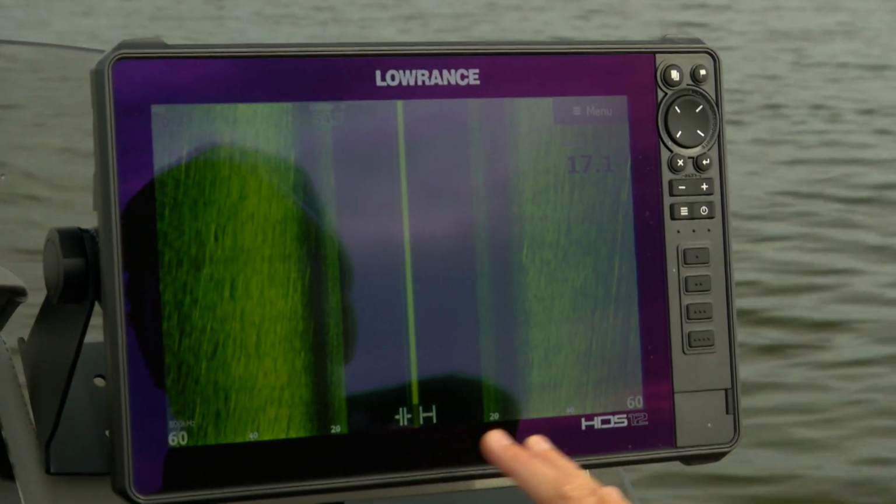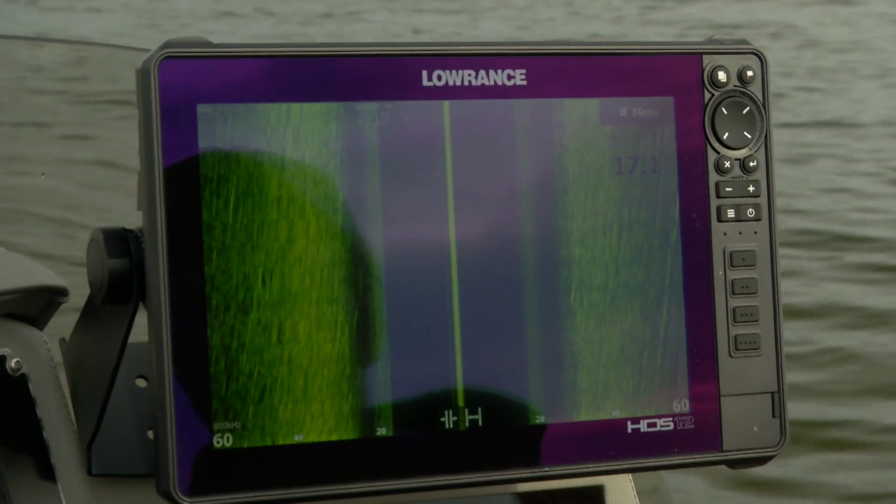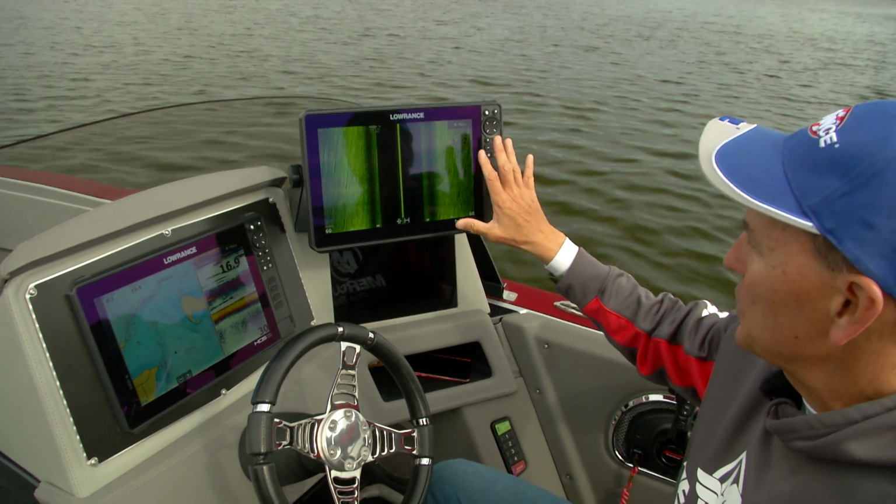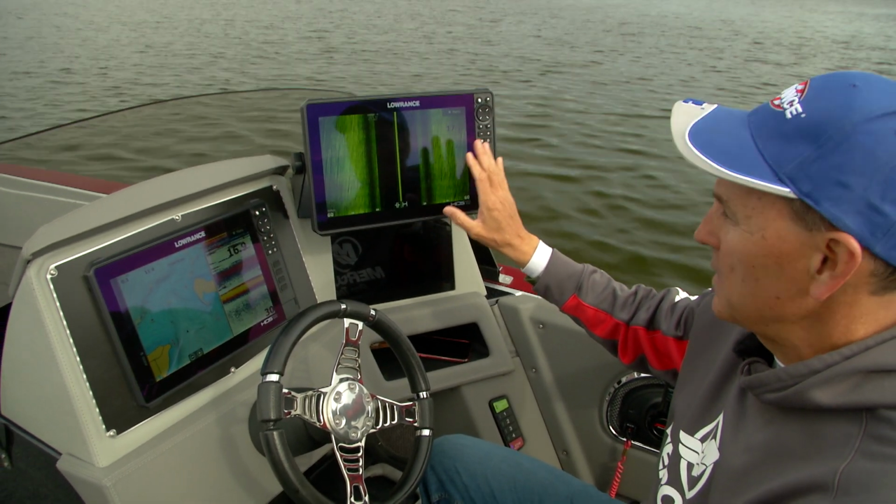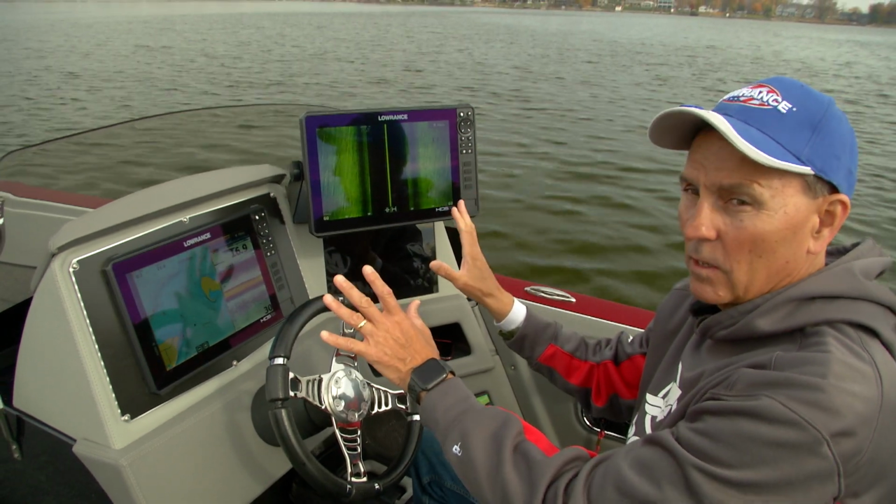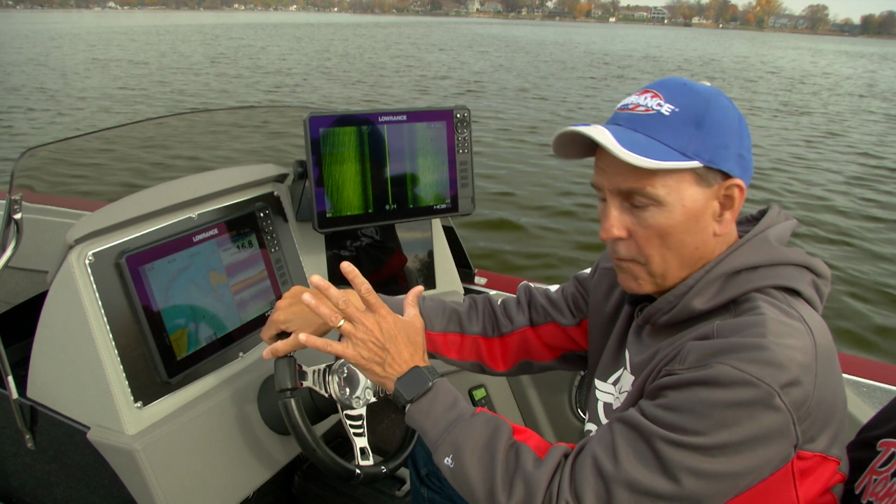And likewise, my other screen, I use the side imaging. And the side imaging shows me what's to the right or left of my boat. As I'm pulling up to a weed bed or a rock pile, I can see what the cover looks like. I can see what the weeds look like. I can tell if there's fish there, or even in open water, I can see bait fish and muskies. So I use this in combination when I'm driving to really figure out what the spot looks like and where to go. Now, up in the boat's a different workstation.